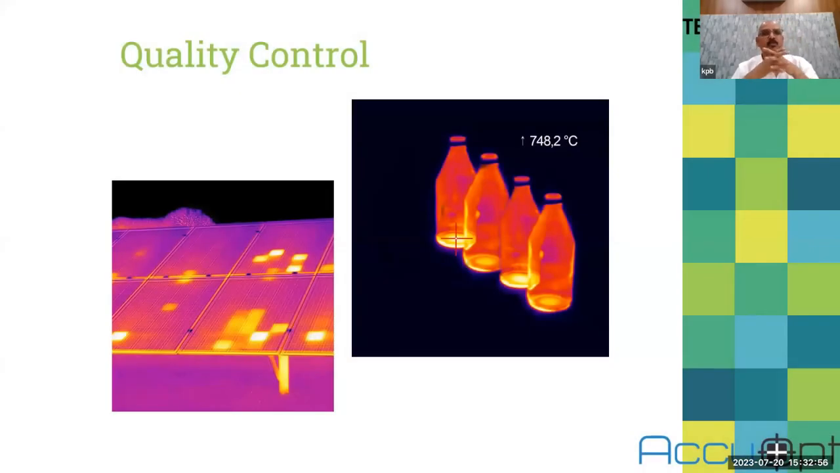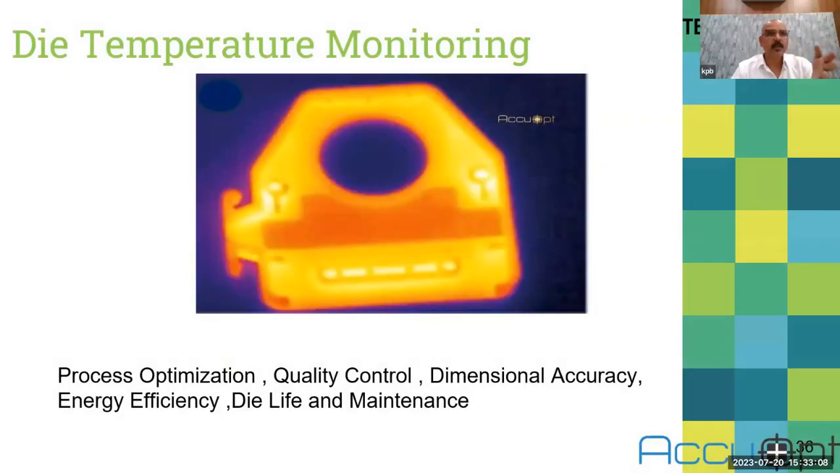It can also be used for quality control for solar panels, glass bottle manufacturing, packing industries, and many other applications. Here you can see it is also used for die temperature monitoring in pressure die casting. If you don't know the thermal profile of the die, it will directly affect your process optimization. It also gives very good quality control. Then it can give you dimensional accuracies.